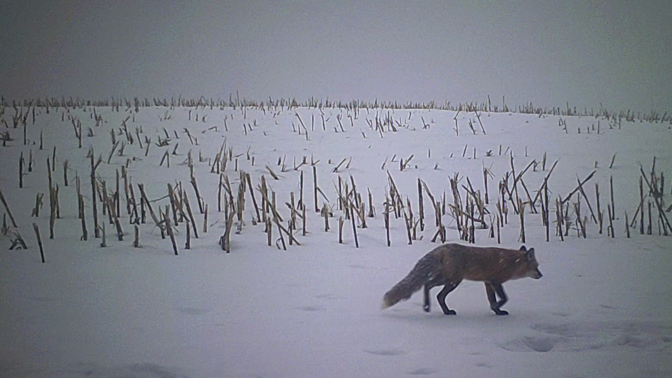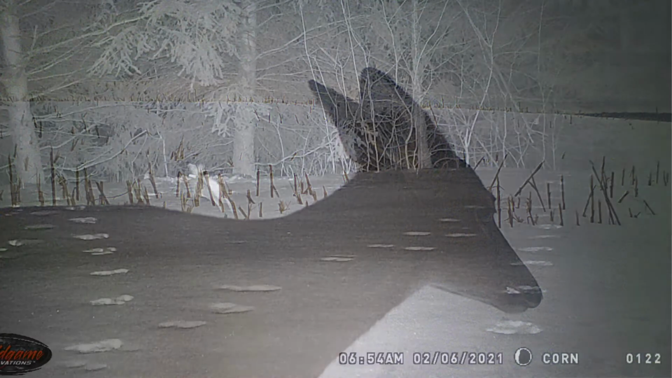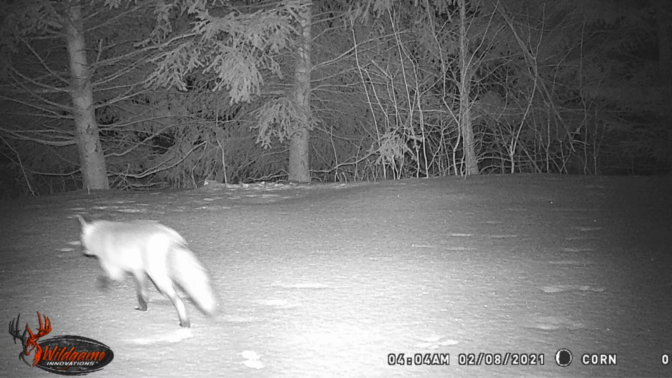Okay, here we see our first picture of the fox walking right past my set in the snow. And this one is the fox again. Here's some deer passing the set. This one here's a rabbit taking off really quickly, running from the predators. Another one here, the fox passing my set. You can see the log in the background there.